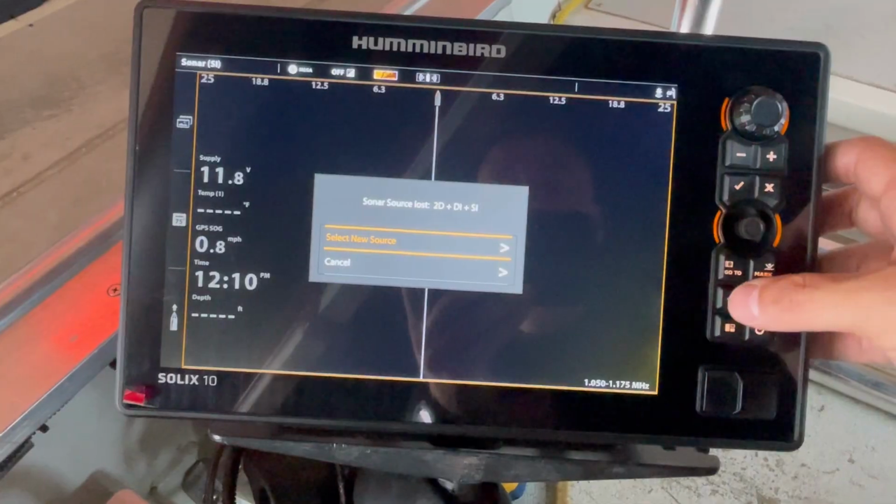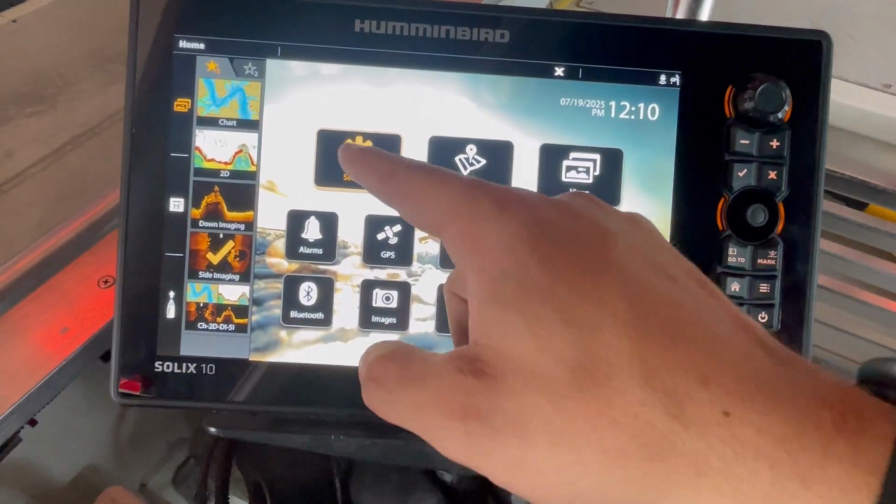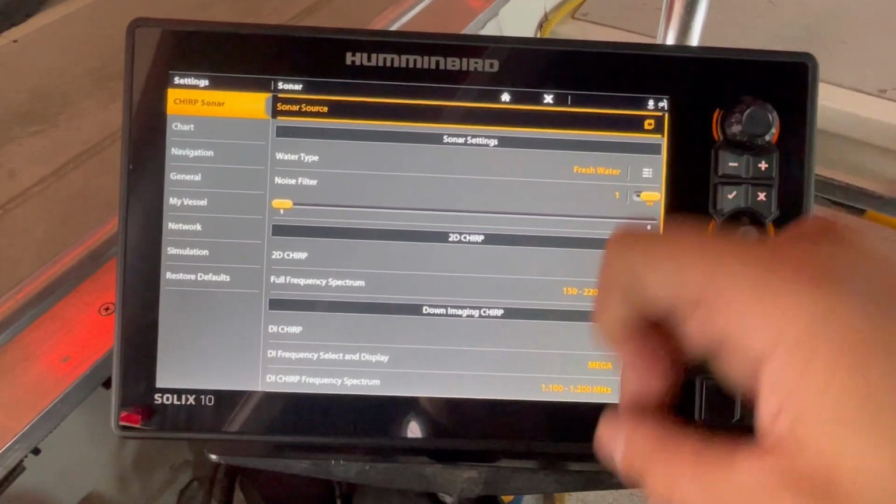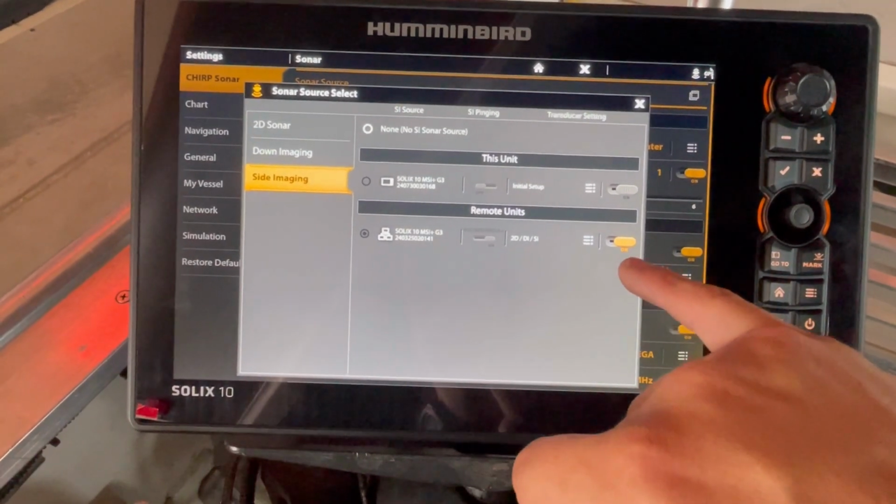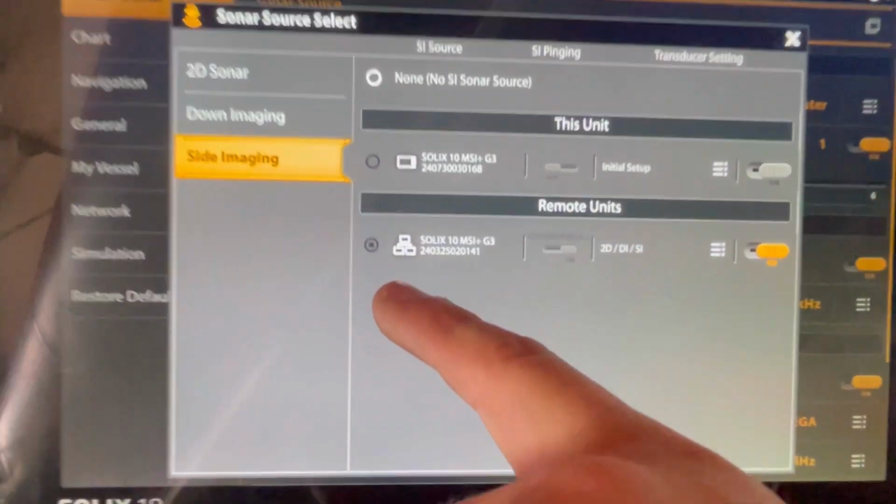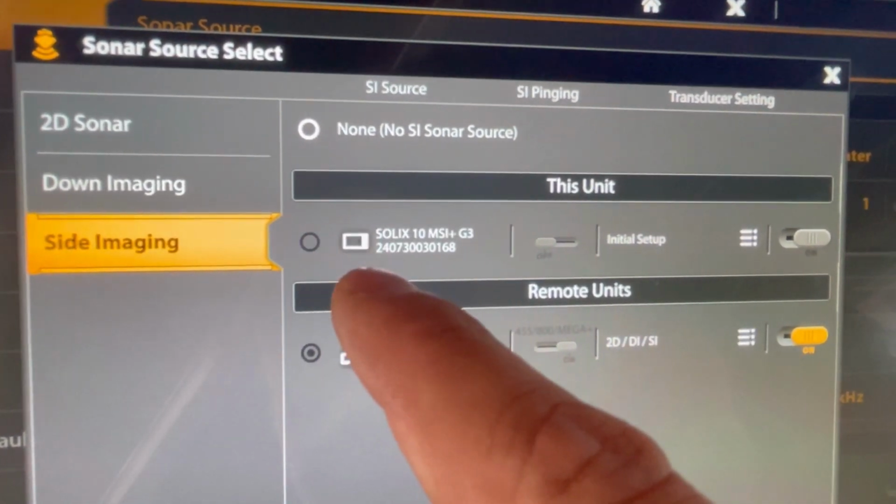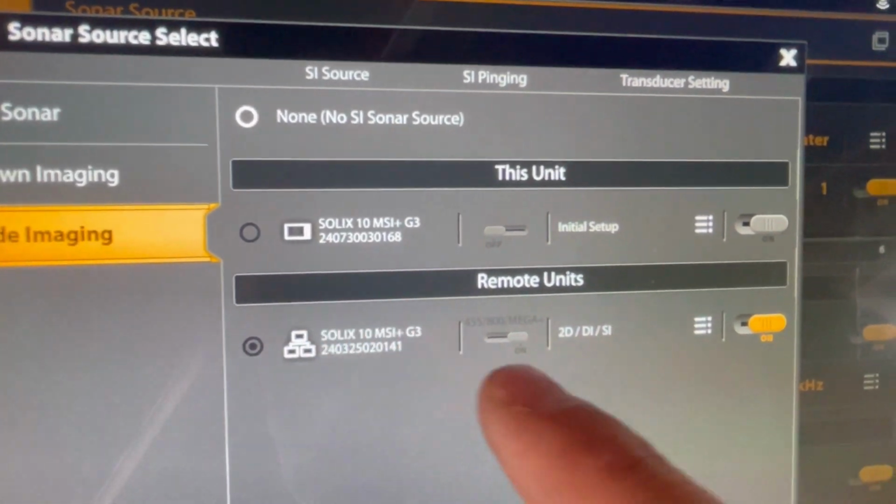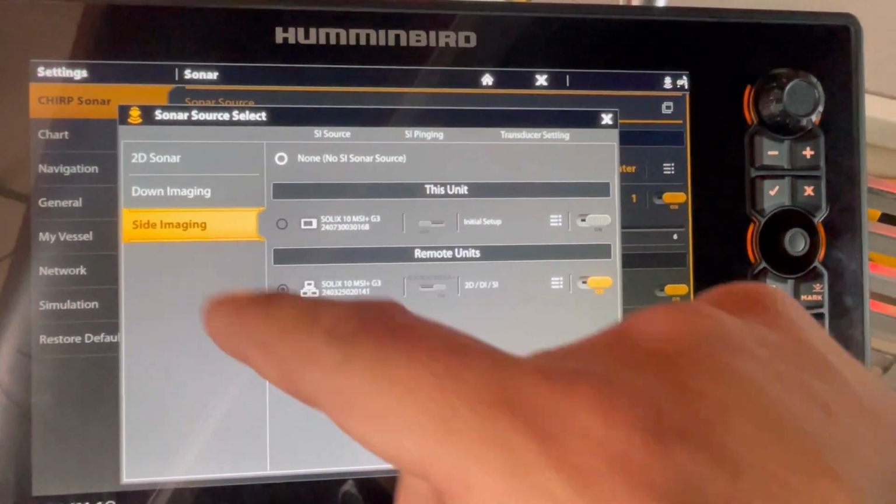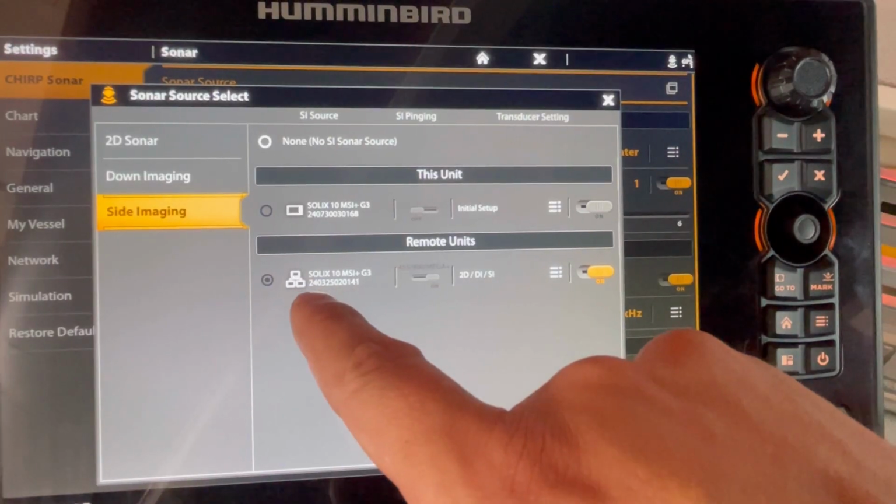So what we need to do is click our home setting, cancel that, home, settings. At the very top, we have chirp sonar right there, and we're going to look at sonar source. So what you can see right here is it says on for this Solix 10 MSI G3. You can see that it's showing that all these little units are connected rather than this unit on its own. So we want remote units activated. So if you're not seeing side imaging, go to settings, chirp sonar, side imaging, and let's make sure that we have the Solix 10 MSI.